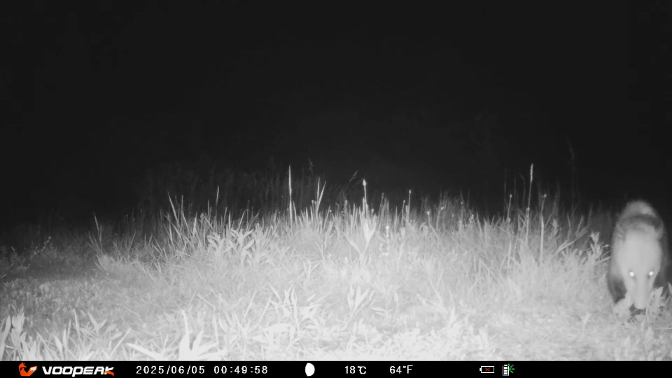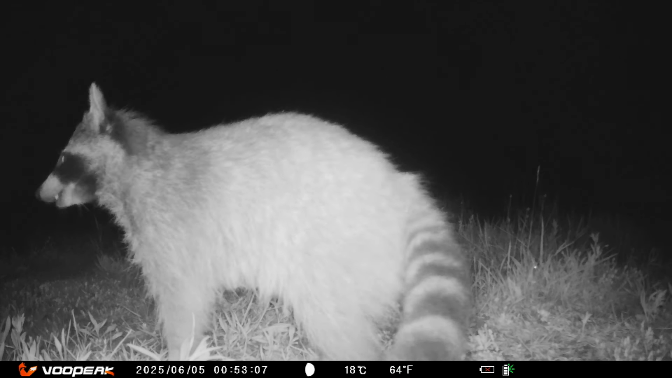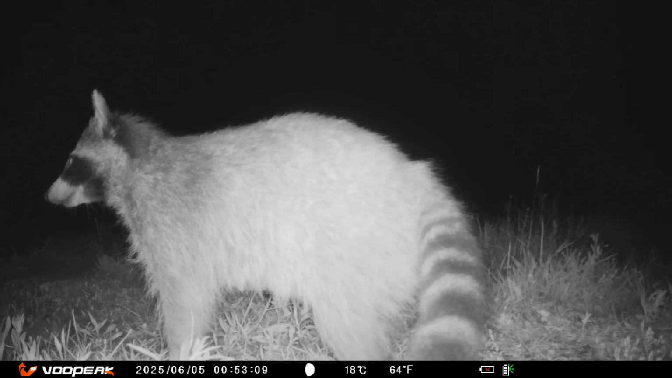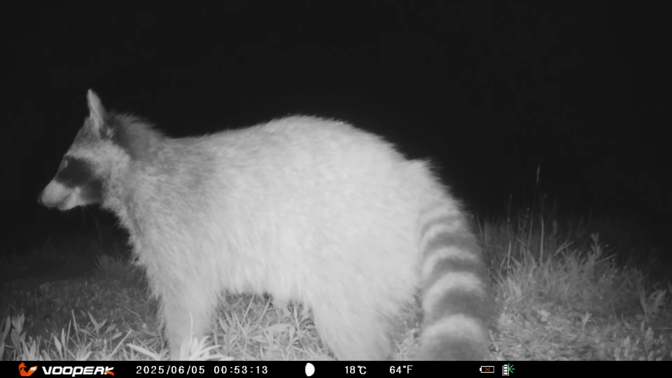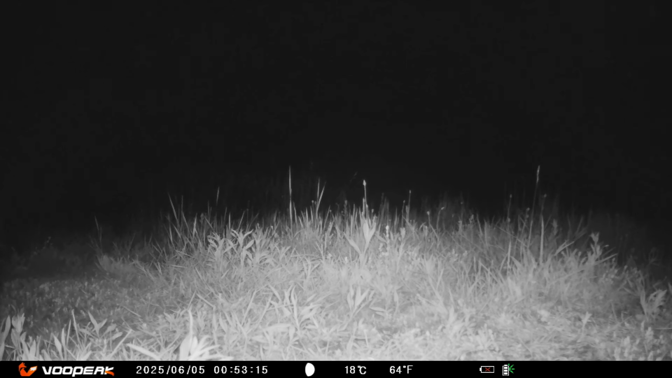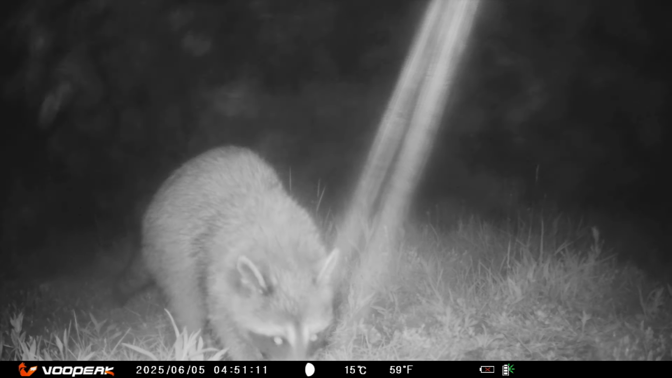Whatever this is, the possum is doing quite well. Can you imagine the teeth it has? I'm sure it can do it. Frozen still in his footsteps. He looks petrified. He's thinking fight or flight. Flight it is. It's a misty, eerie time of night.